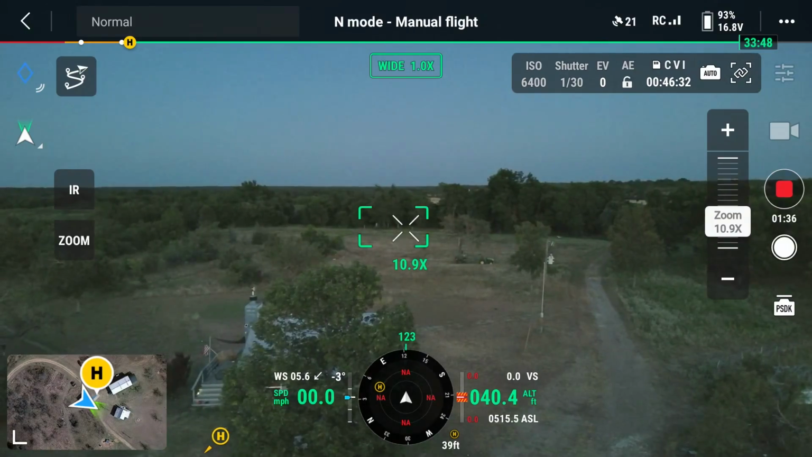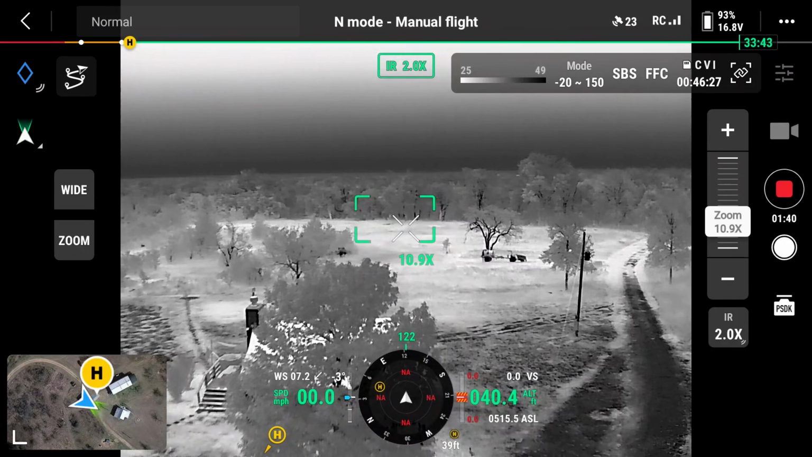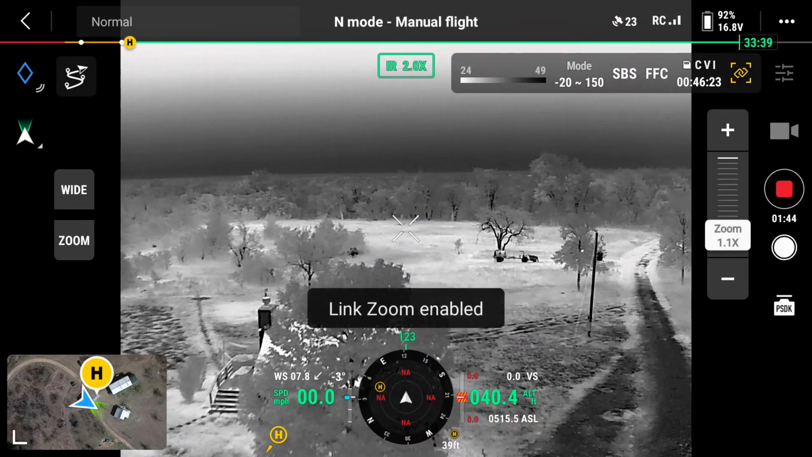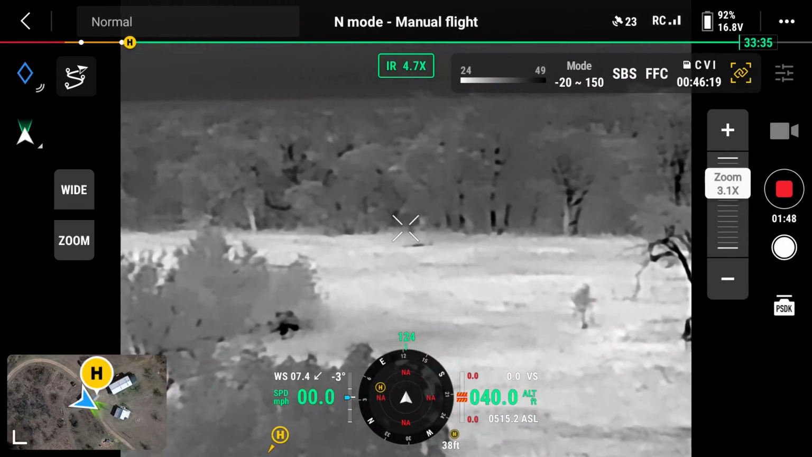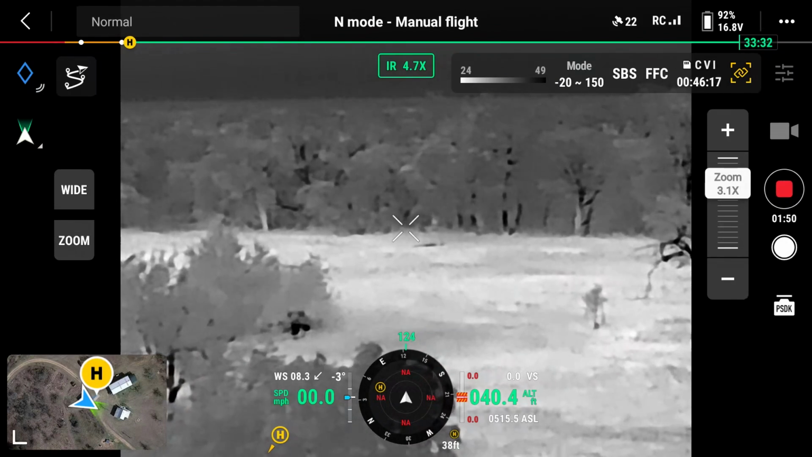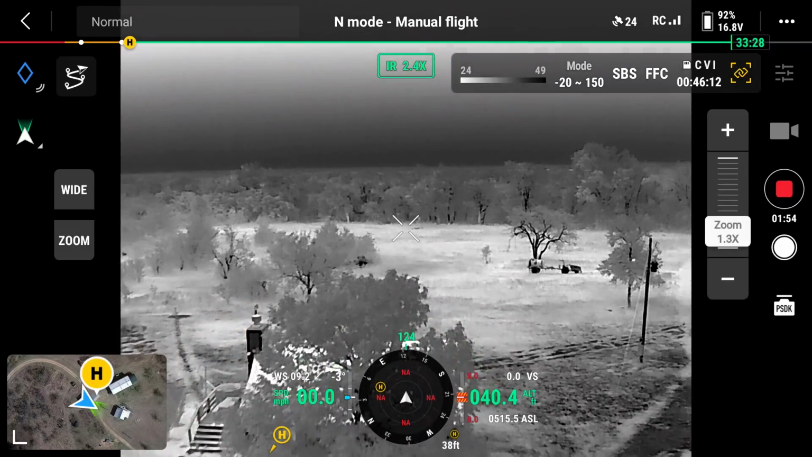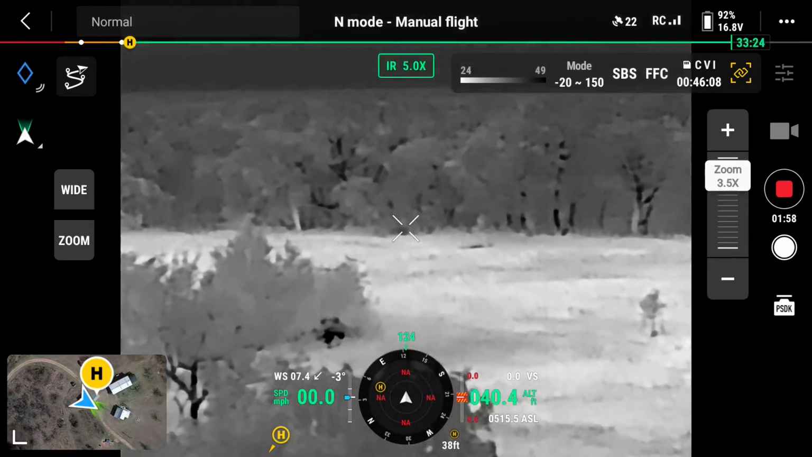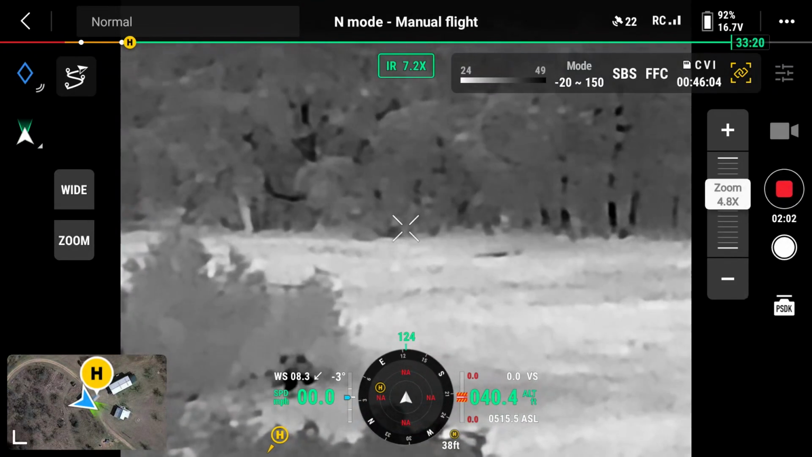Now as I switch this to thermal, we see quite a few different heat signatures. We can see my tractor down there. And the nice thing is that the thermal can zoom. It's all digital zoom, so there's no optical thermal. The base magnification I think for thermal is 2x. But the digital zoom, just like on a regular rifle scope, works decently.